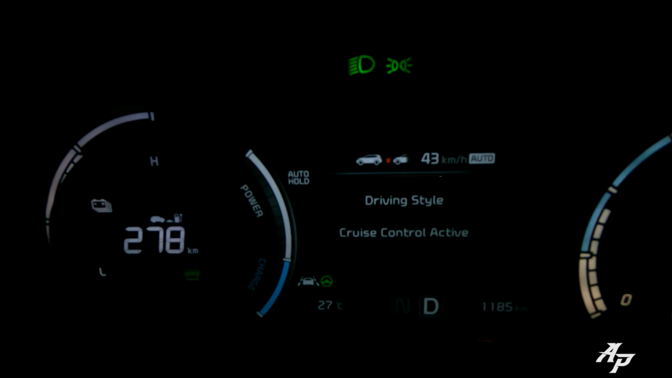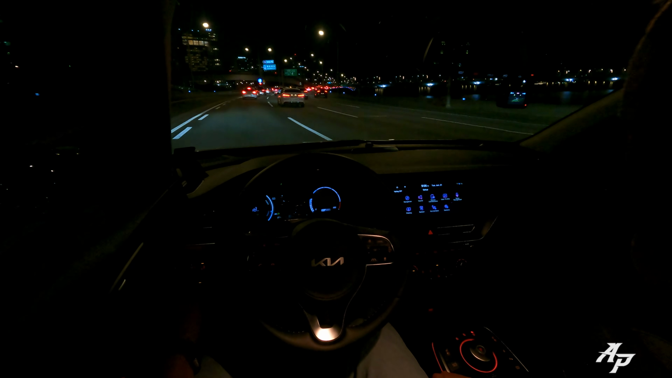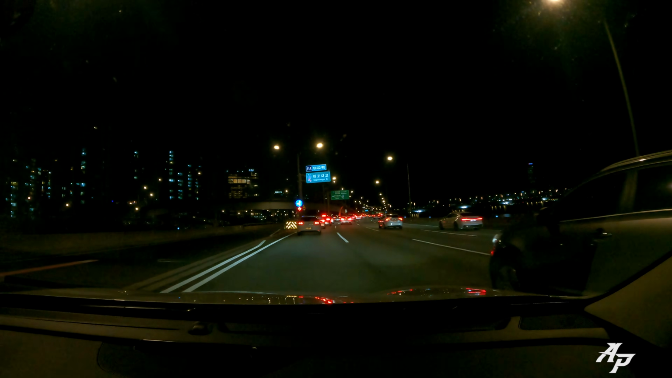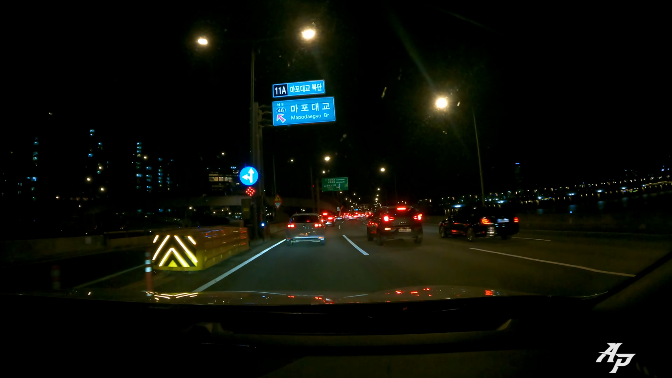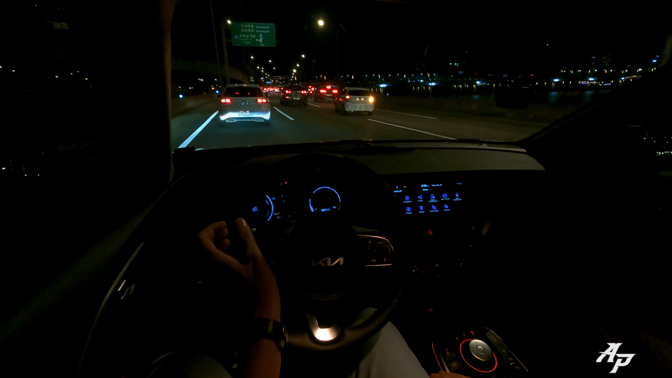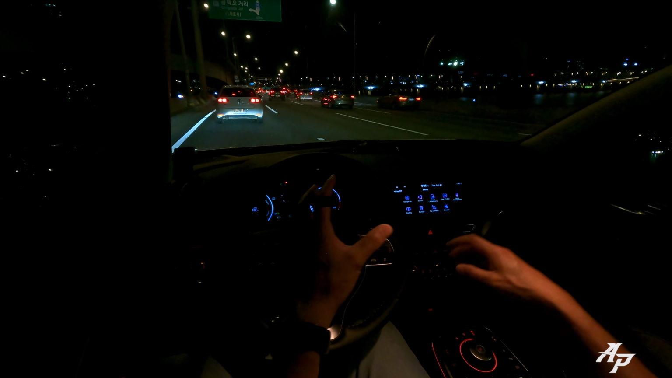Okay, now let me just show you adaptive cruise control working with stop and go functionality. There's heavy traffic right up front, and Kia Niro will come to a full stop if the lead car does, and still going, and it's very smooth.